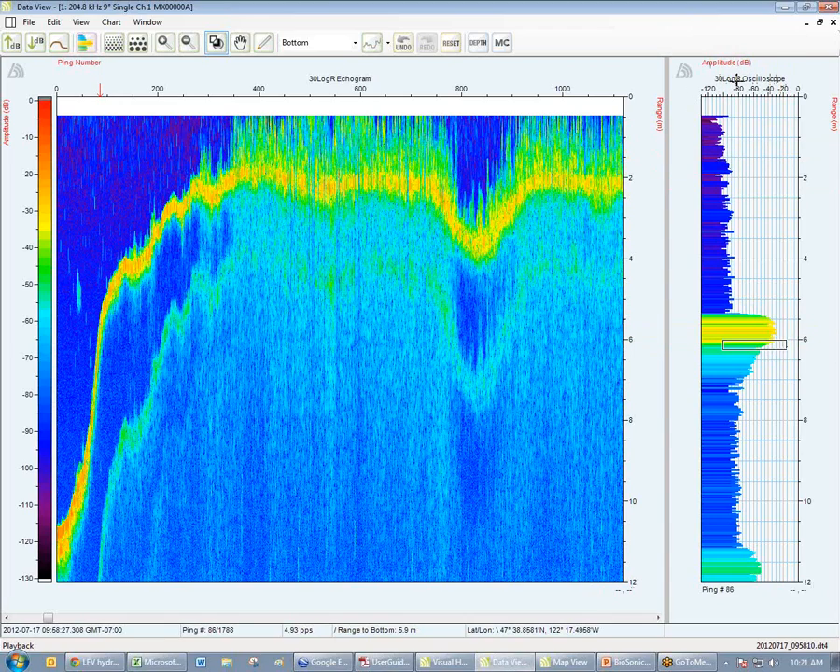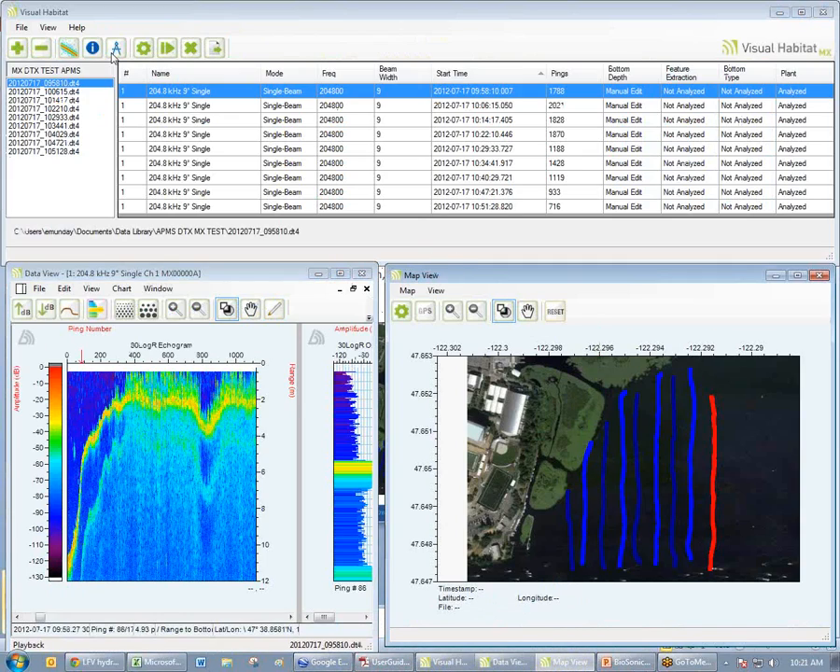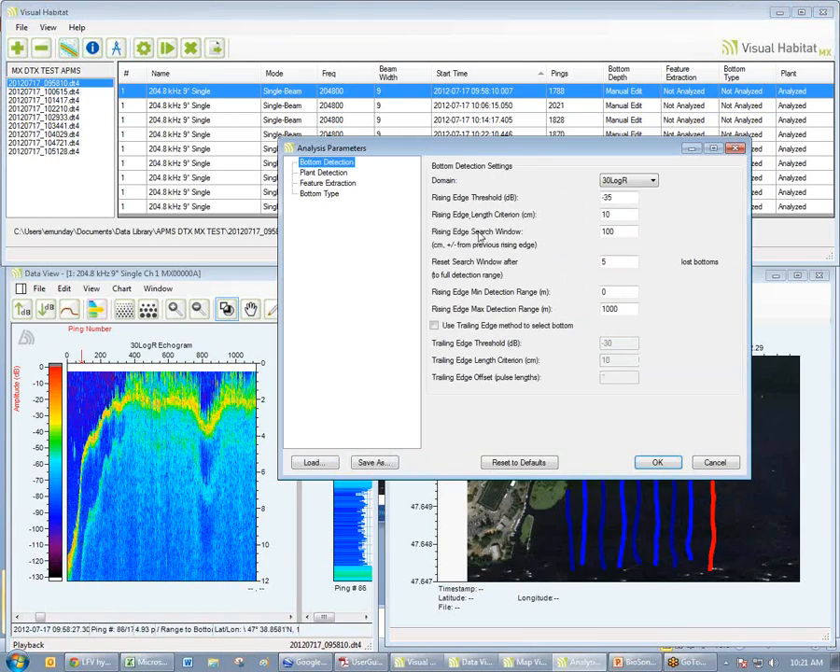Okay? And the reason we have this option to use rising or trailing edge is that sometimes in areas of very dense vegetation, we get a better bottom pick if we use the trailing edge method. Okay? So I will go ahead and use the trailing edge method in this case because we have very dense vegetation.